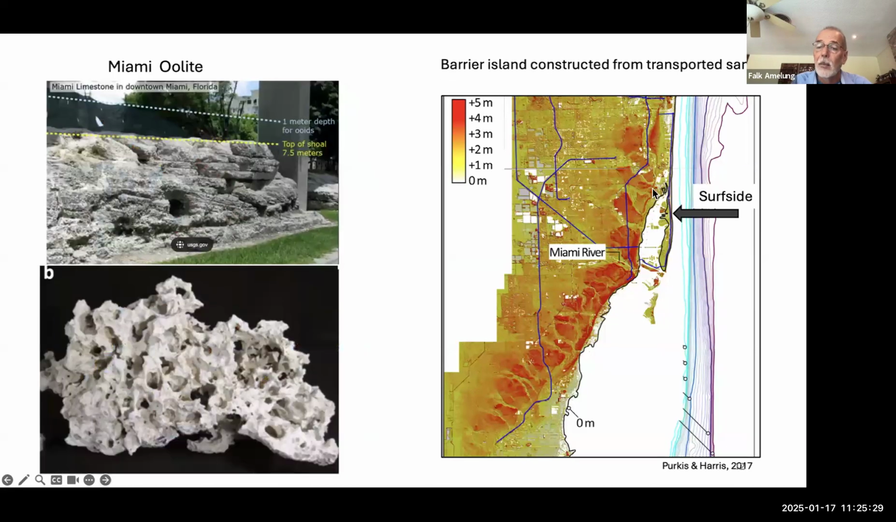So what does the Miami limestone look like? In downtown, there are a few places under the metro rail where you can see the limestone. In some places, it looks like this. This is what we would expect. But in other places, the limestone gets pretty messy. It has lots of vugs and voids.